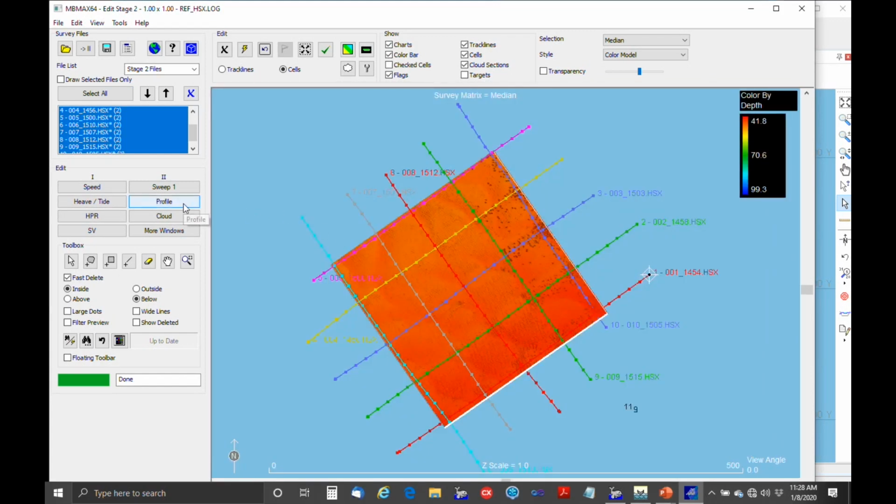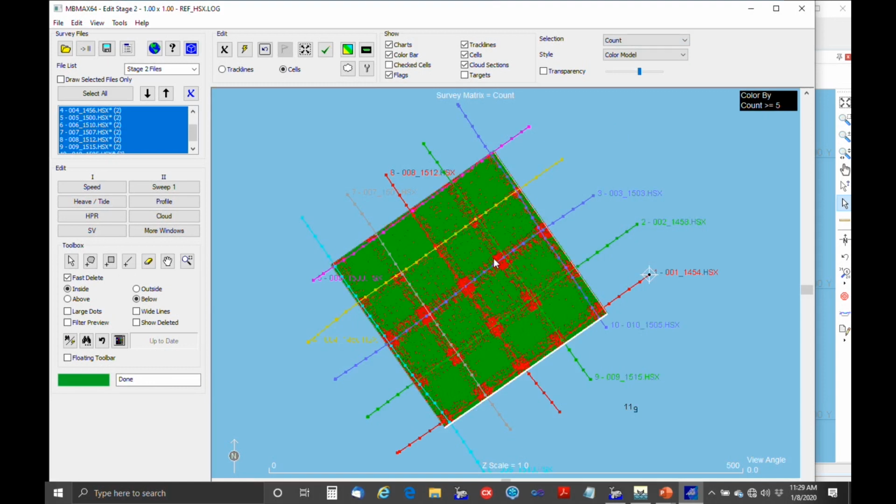You might want to do a little more editing on this, make sure that there's no outliers in here. But just briefly, the idea is to only keep the best soundings for this. And then it's going to saturate the area. One of the things you can do in this matrix view is you can show this count, and that's the number of points per cell. So in this case, we've got anything greater than 5 soundings per cell shows up in green. So that's not bad. That's pretty good saturation.